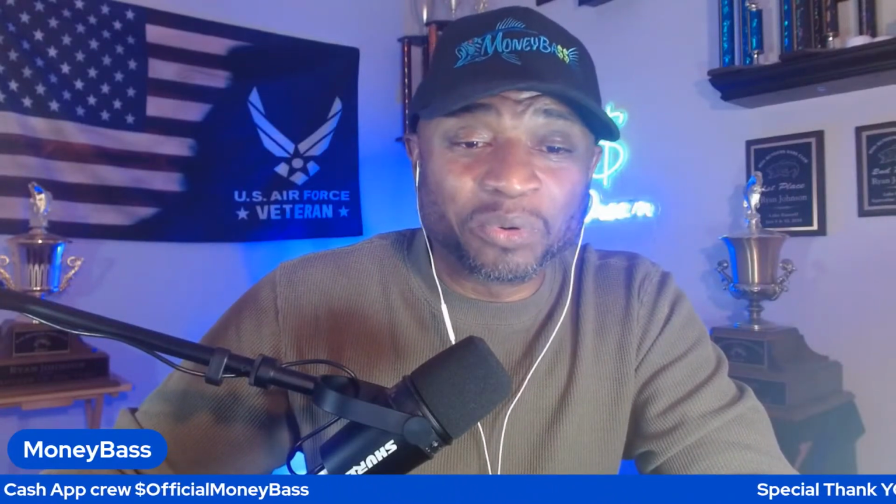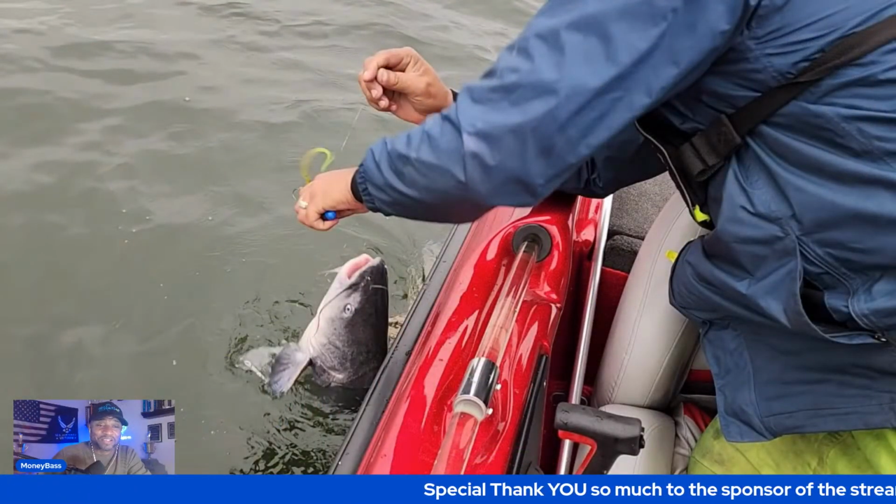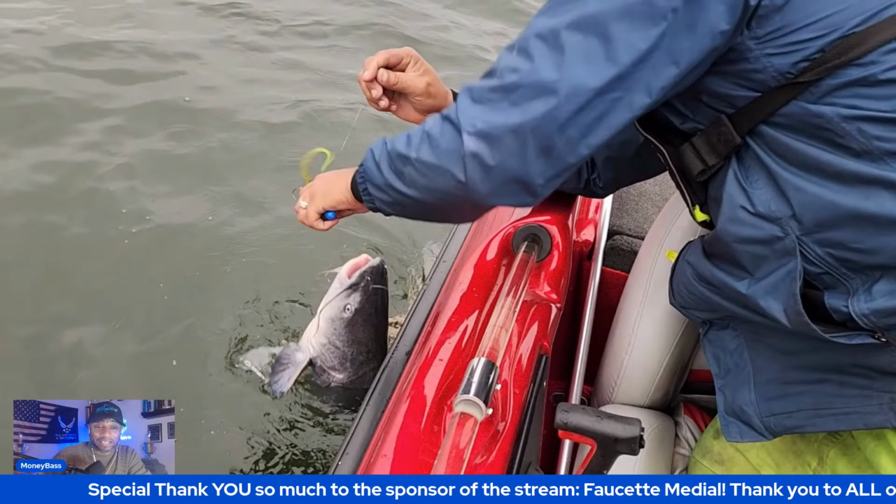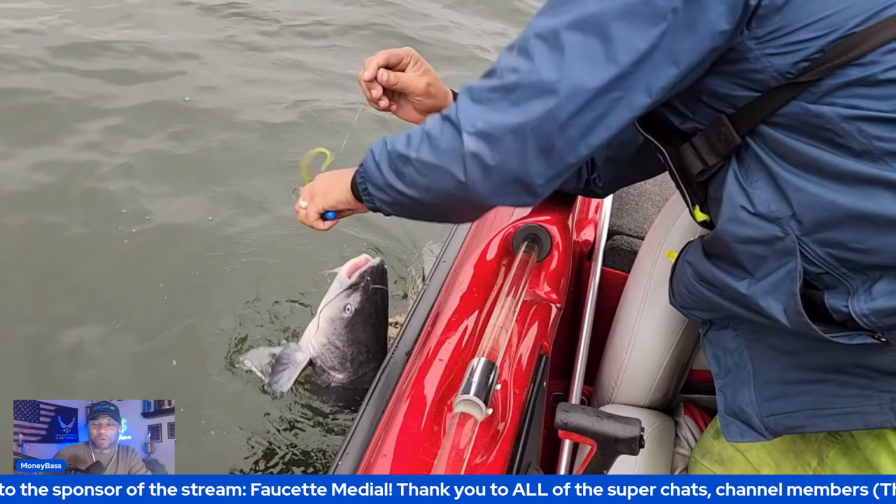But let me go ahead and pull this back up, and then we'll just take another look at this part of the video. And I don't know if you guys can see that head that's sticking out of the lake right there, but that is not a bass. That is not the fish that we were going for.